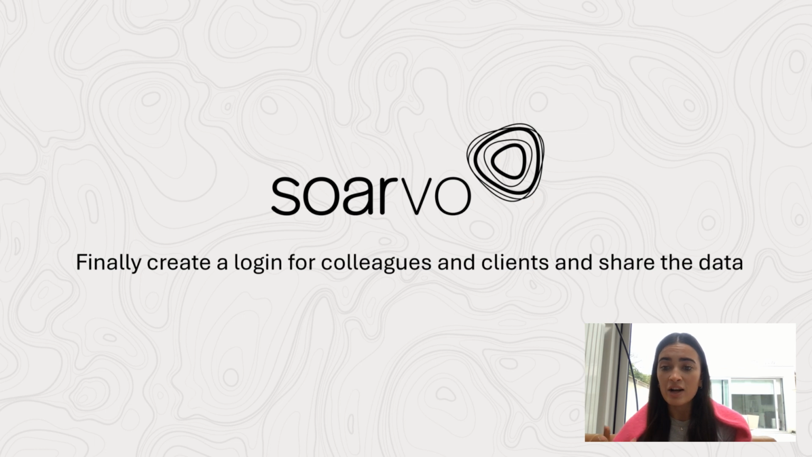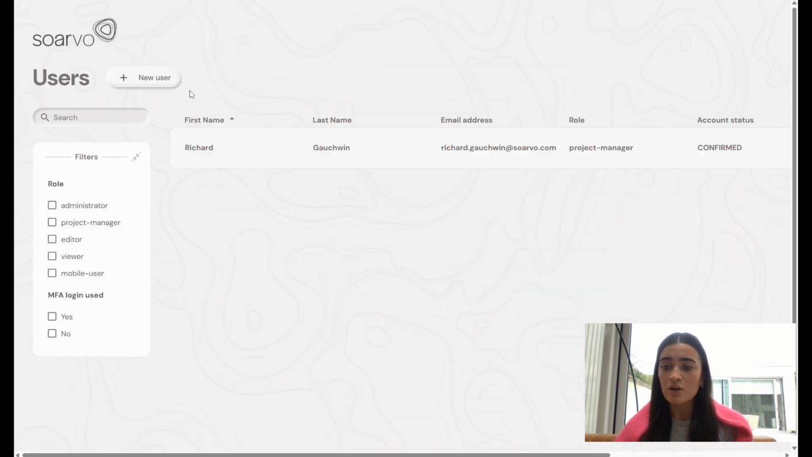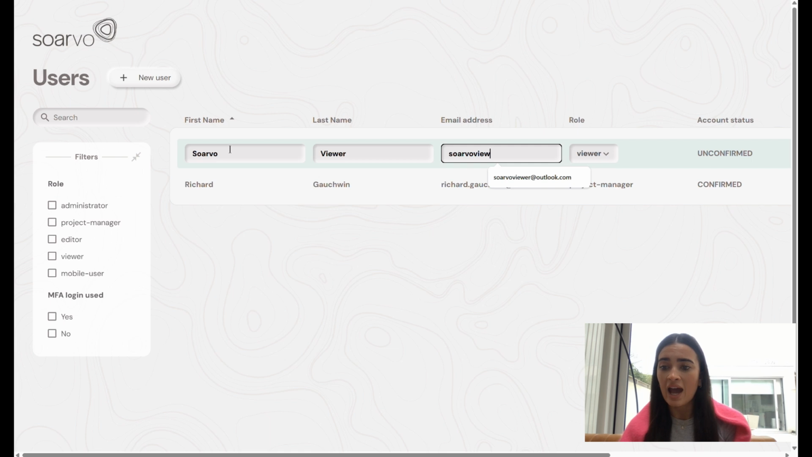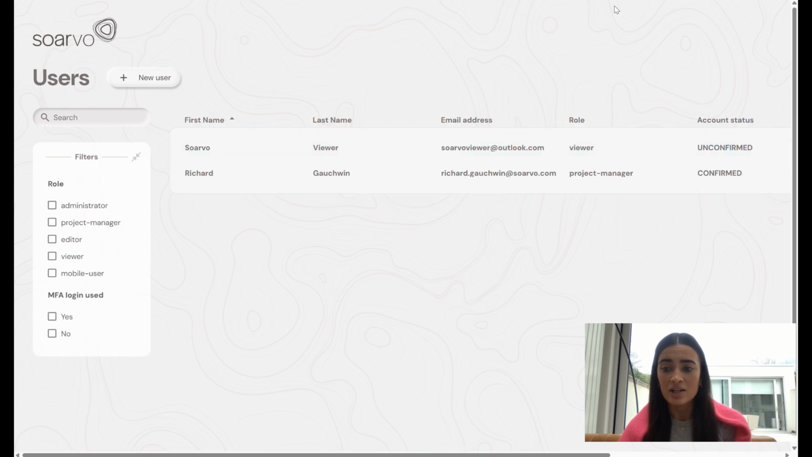And finally, let's share our data with someone. So whether this be a customer, a colleague, or another stakeholder, we'll go to our user management section. Here we can create a new user with their name and email address, and they will receive an email inviting them to Soarvo with a link, and it will request them to set up a secure password.